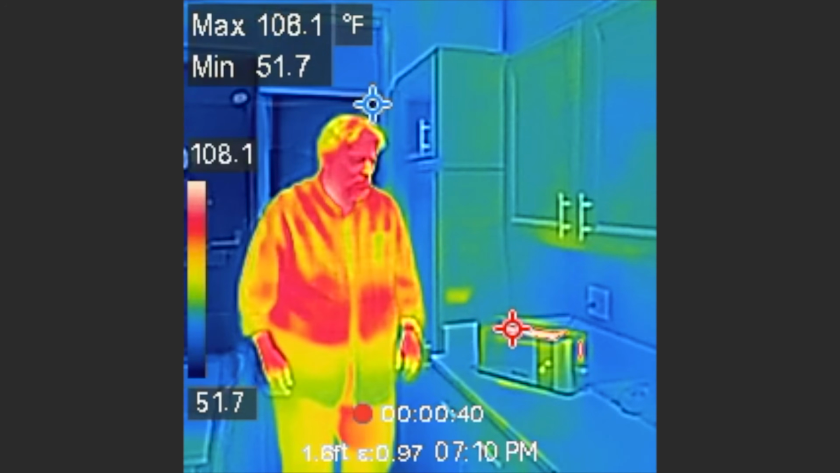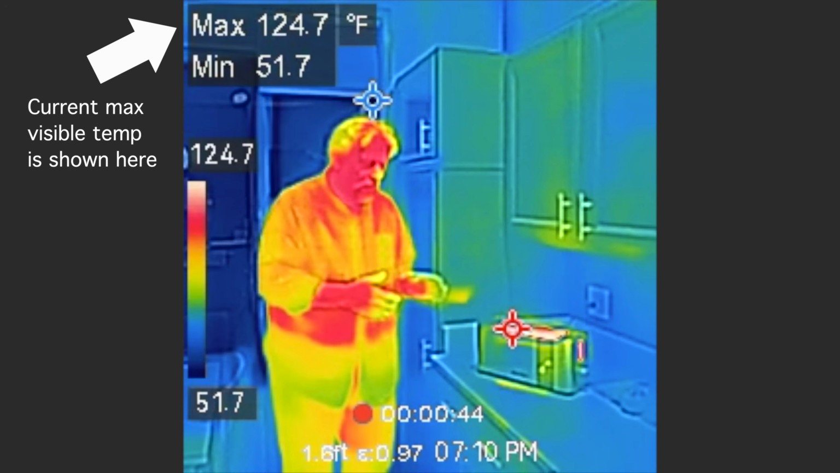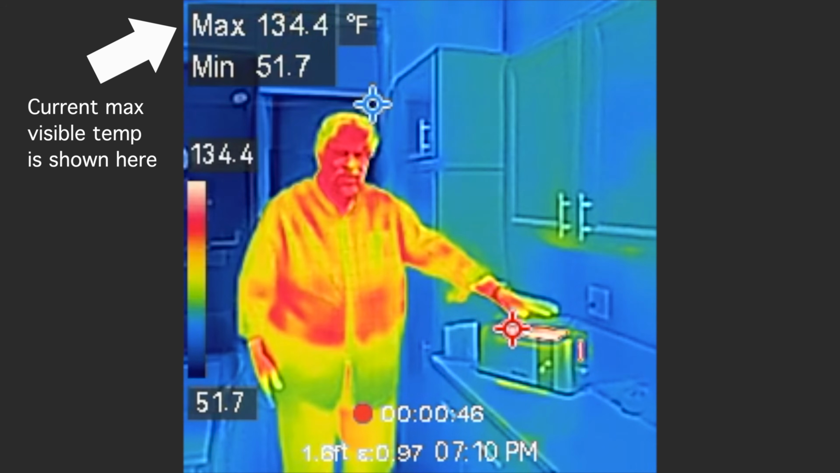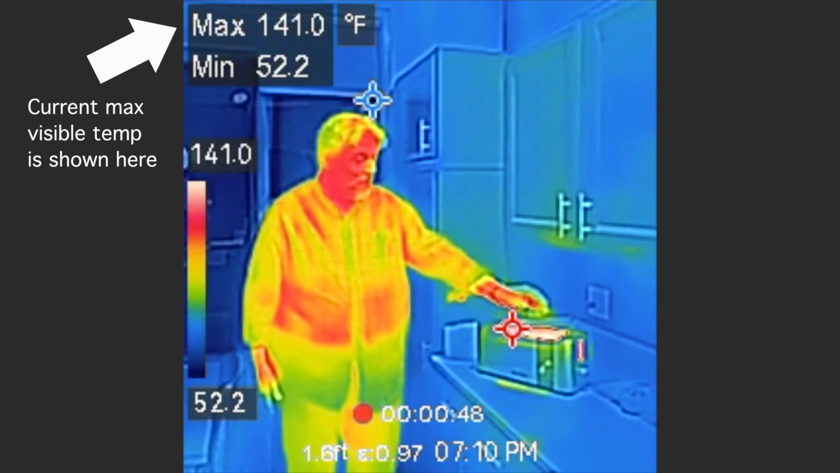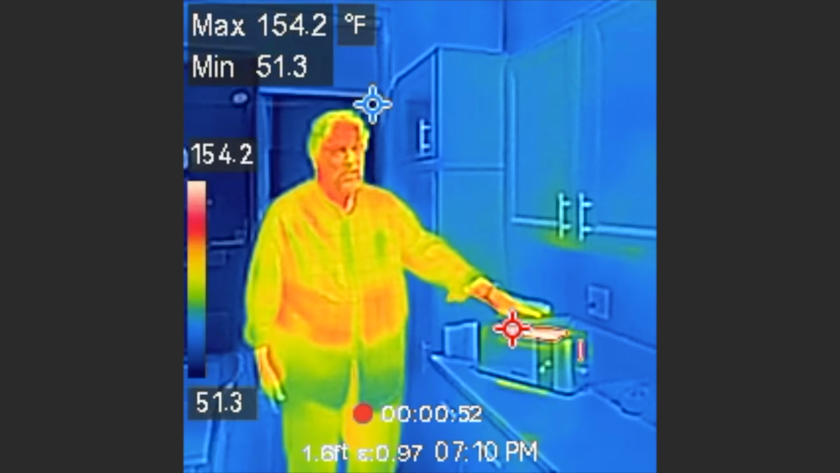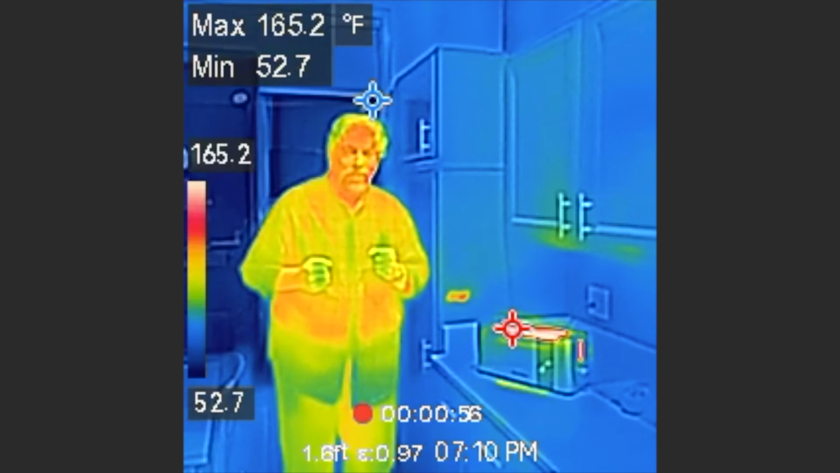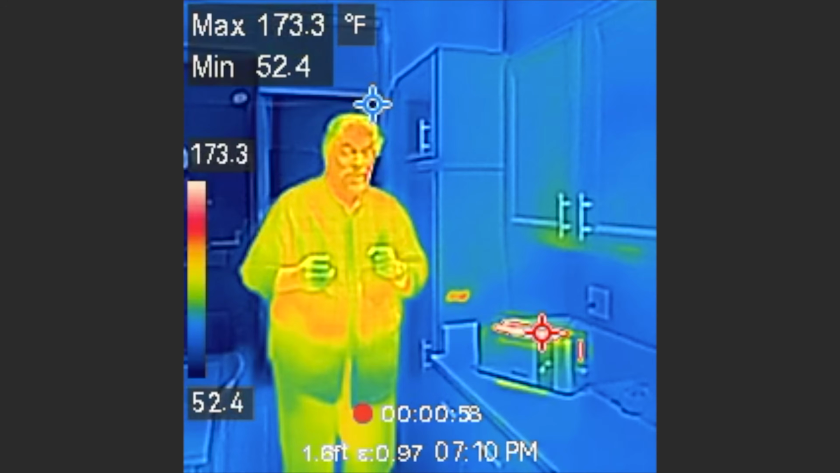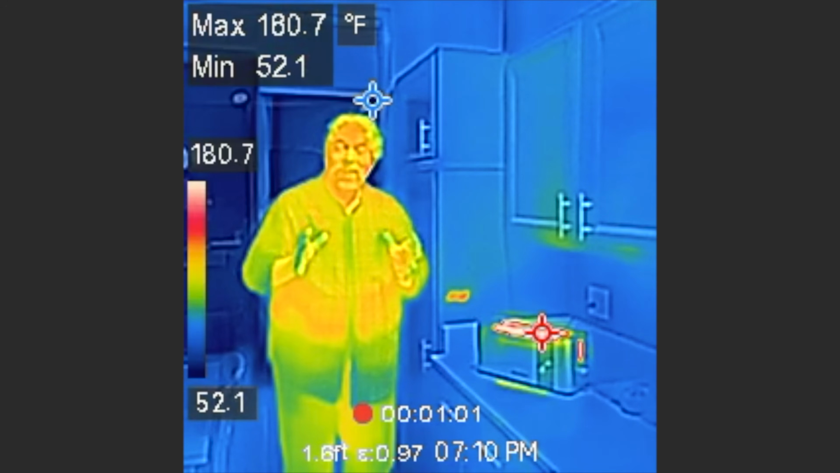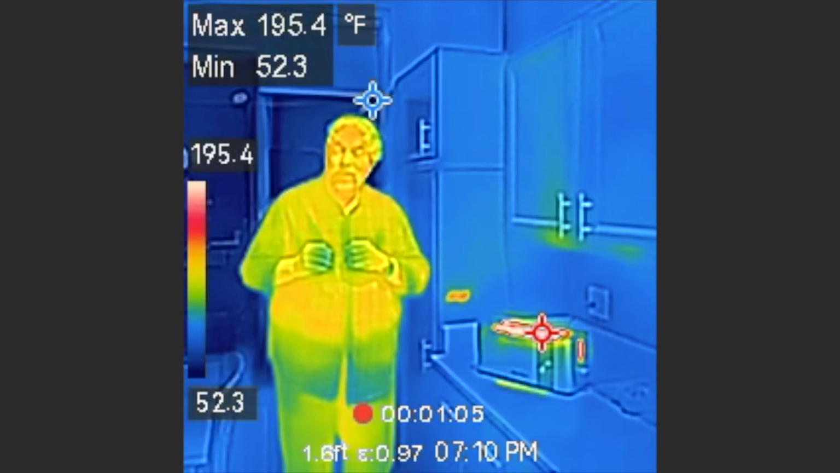So as you can see, the thermal image of the toaster is changing as the temperature is going up, and it's warming up my hands, which is nice, but I wouldn't want to put my hands much lower. So this is the sense of how the thermal imagery works, and it's really pretty darn interesting. There's a lot you can do with it. So let's go around my house and check out a couple other things.